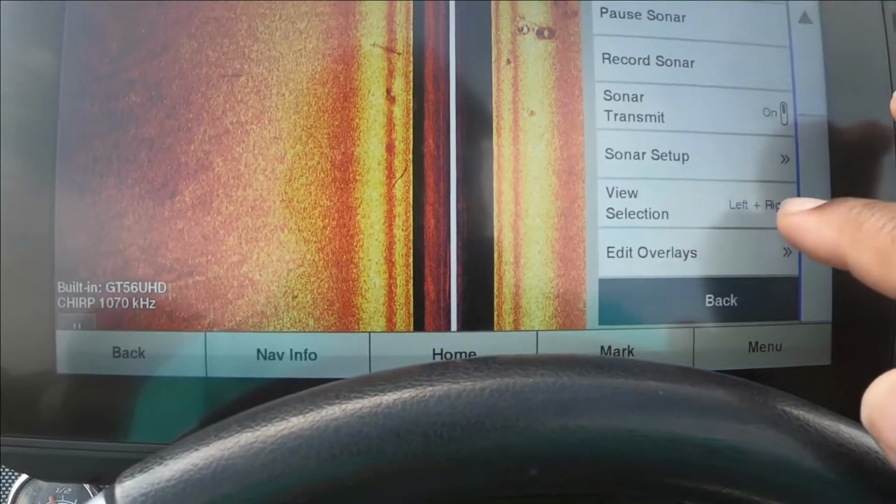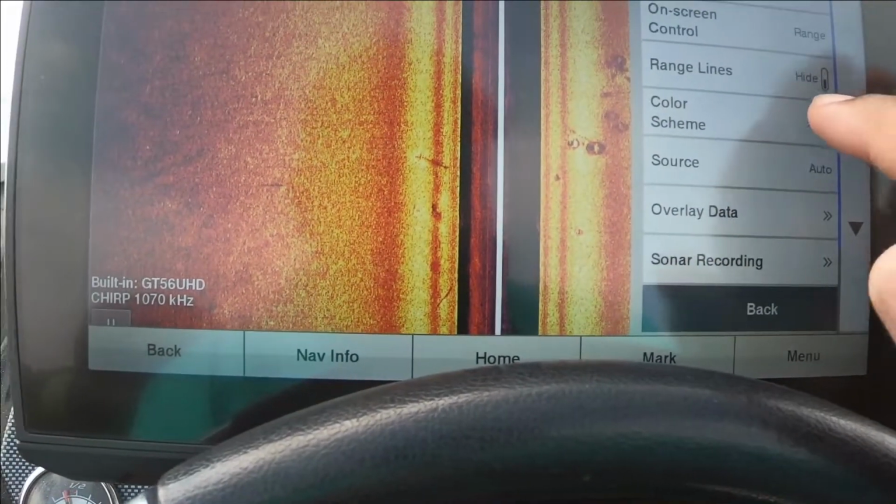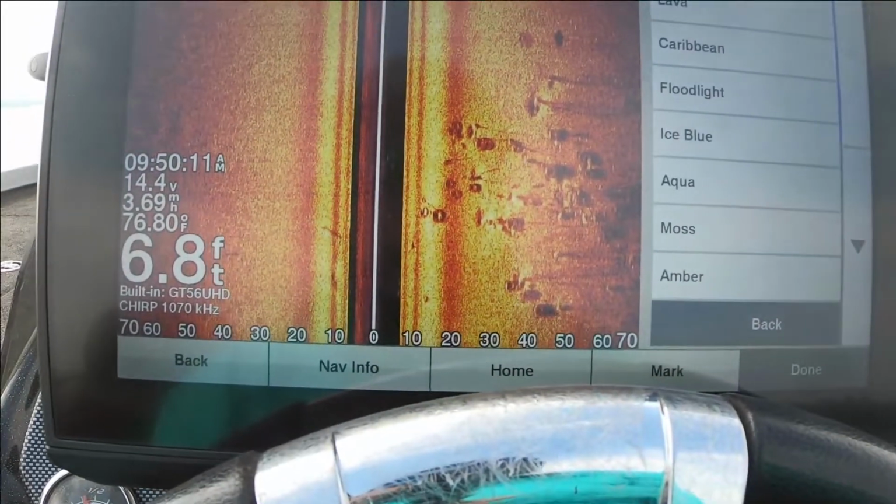Let's go with the color scheme. Boy, look at that.